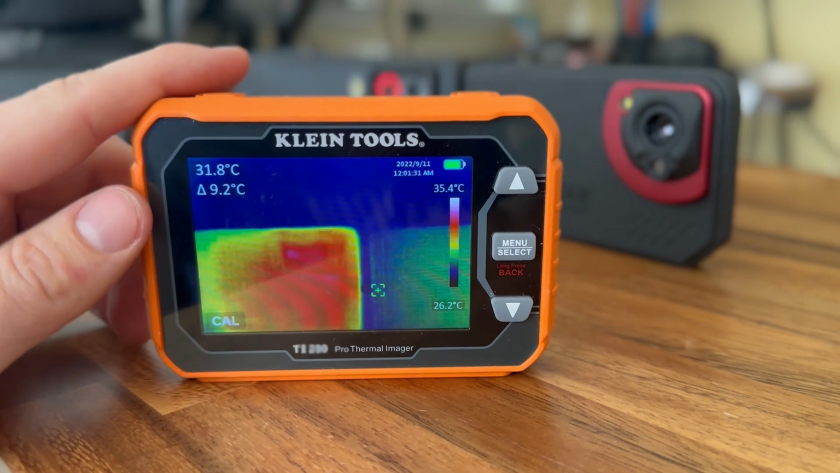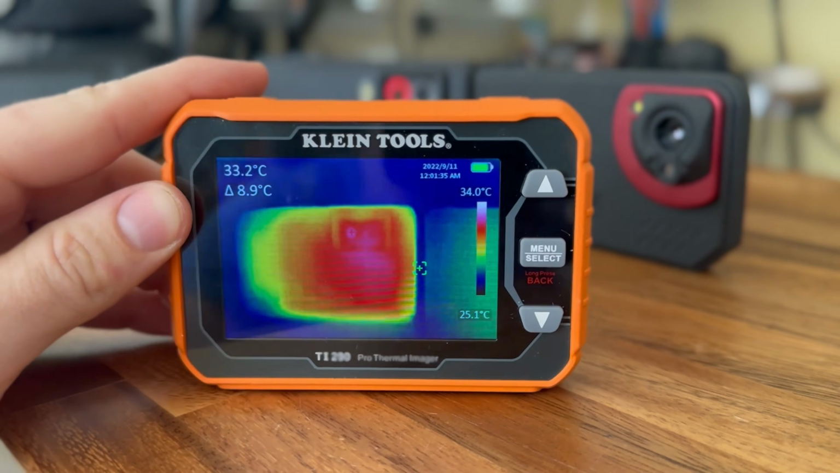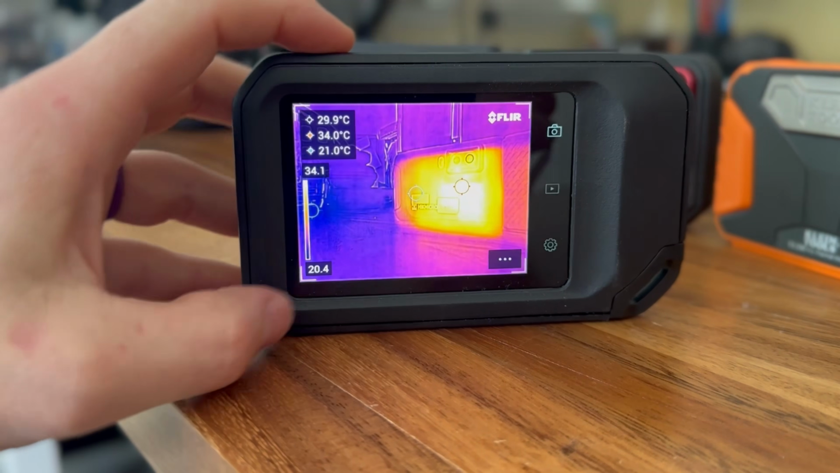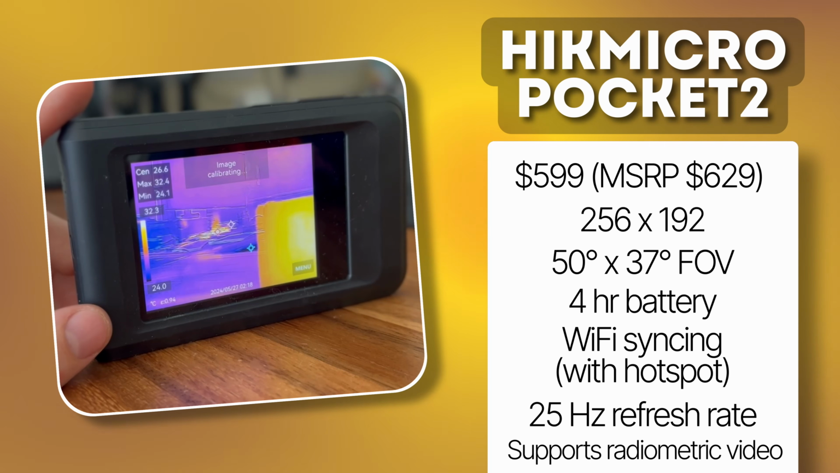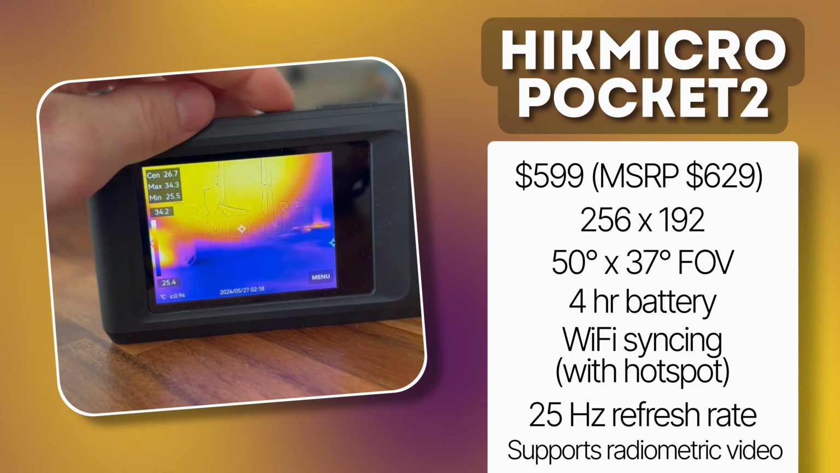means while you're trying to frame your shot or you're shooting or you're trying to zone in on a spot, the picture on the screen is very jerky, janky. It's 9 hertz, which this video you're watching is 30 hertz. So imagine less than a third of that frame rate, and you're right about there. It's a nice feature that I don't know why HIC Micro is able to do and nobody else is, but